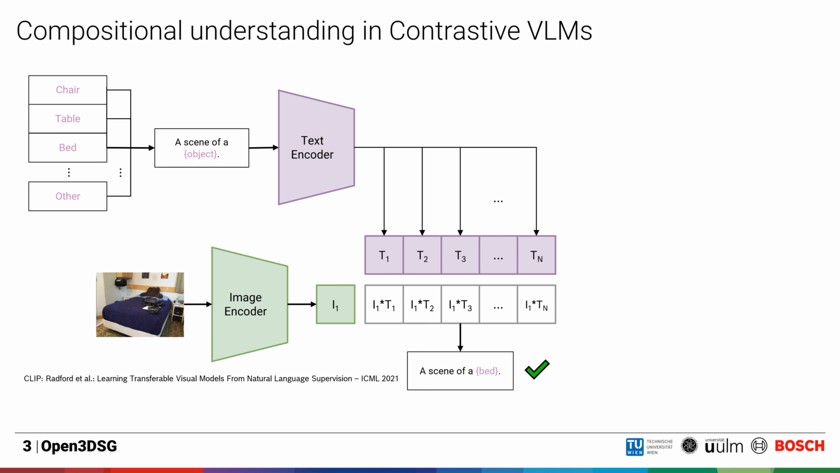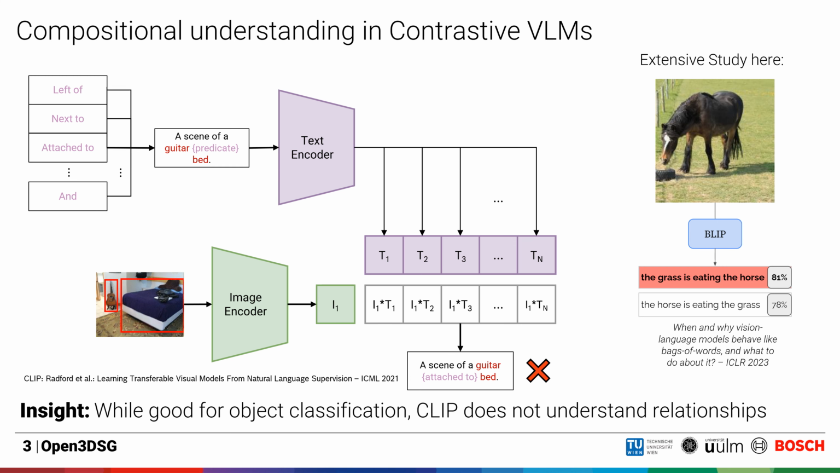A popular approach for open vocabulary classification is CLIP. CLIP trains an aligned vision and text encoder and uses the cosine similarity between the text and image embedding to find matching class image pairs. However, when querying CLIP for compositional concepts such as relationships, CLIP yields poor results. This phenomenon was studied extensively in this ICLR work. Therefore, we utilize CLIP only for object node prediction, but investigate other approaches in this paper for relationship prediction.